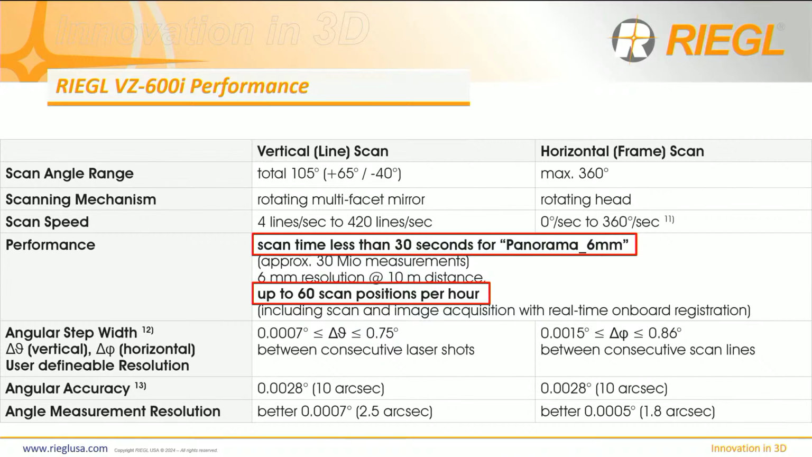But I think speed does not just justify everything. I think workflow and control setup matter, and that's what we'll talk about later on when Jason presents it in the real-world application. So the average scan, the preset that we like to train a customer on is a 6 millimeter resolution at 10 meter range, right?